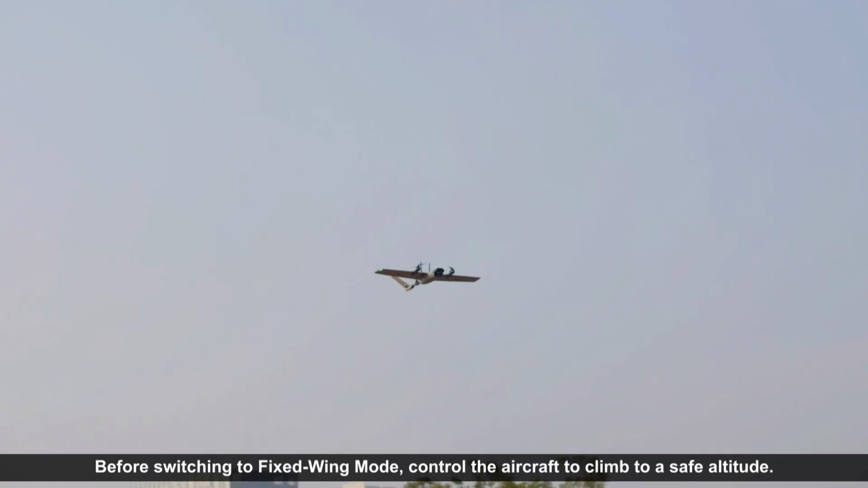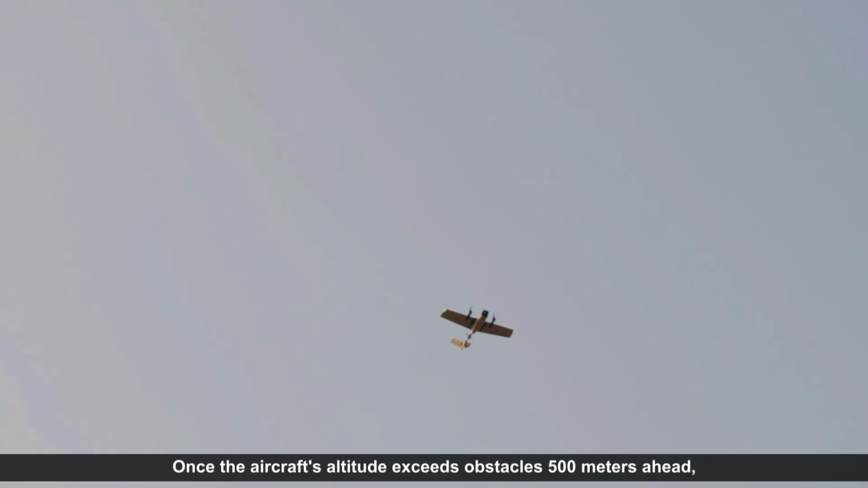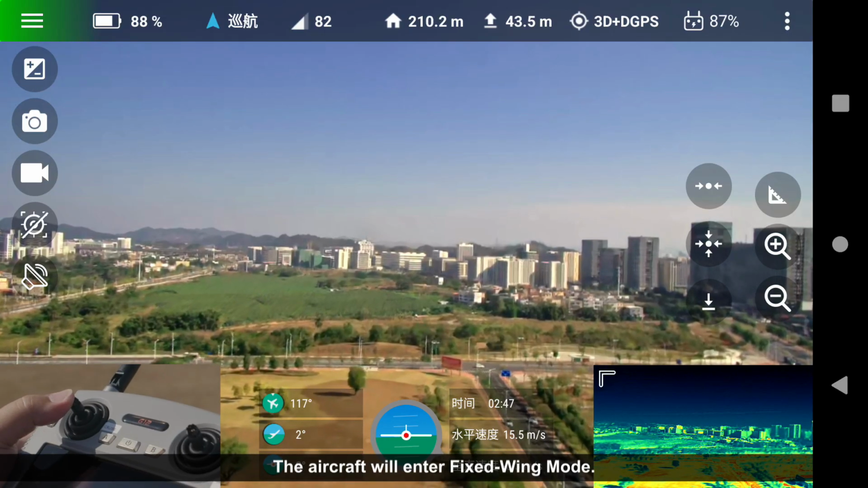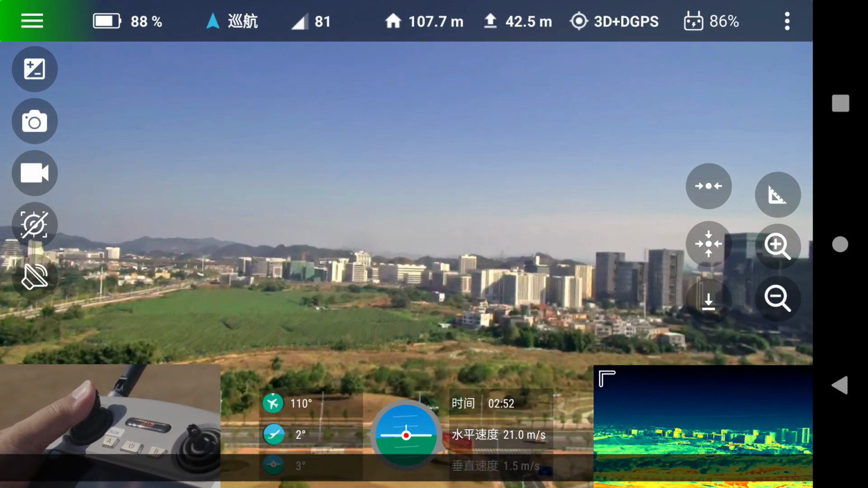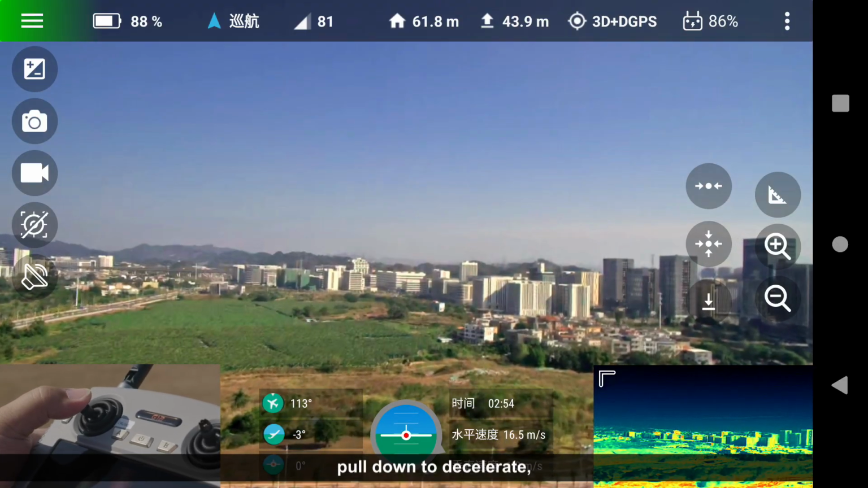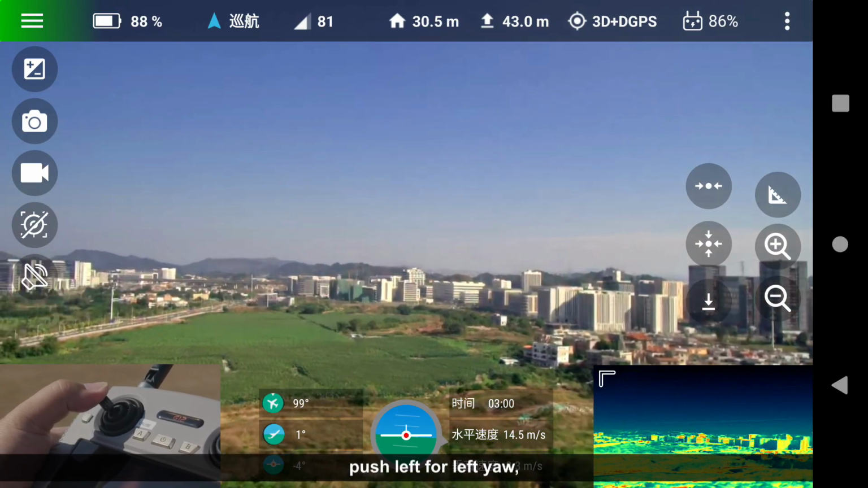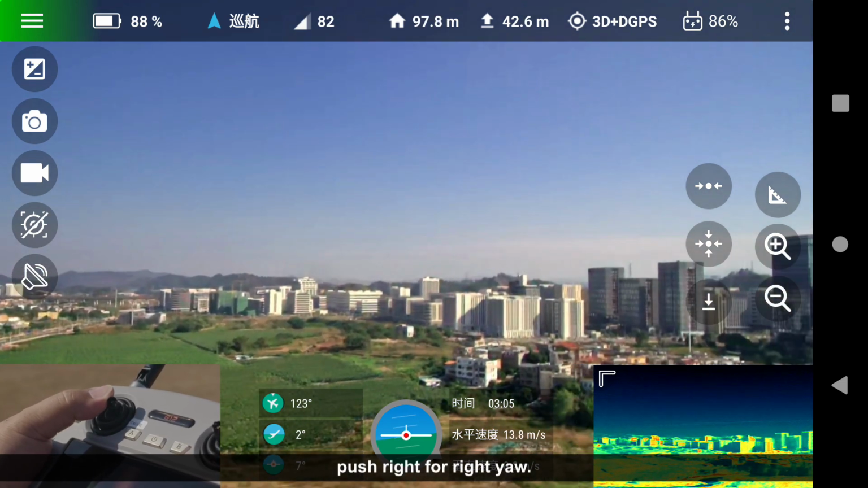Before switching to fixed wing mode, control the aircraft to climb to a safe altitude. Once the aircraft's altitude exceeds obstacles 500 meters ahead, press the button on the left side of the remote controller switch. The aircraft will enter fixed wing mode. At this point, push the left joystick up to accelerate the aircraft. Pull down to decelerate. Push left for left yaw. Push right for right yaw.